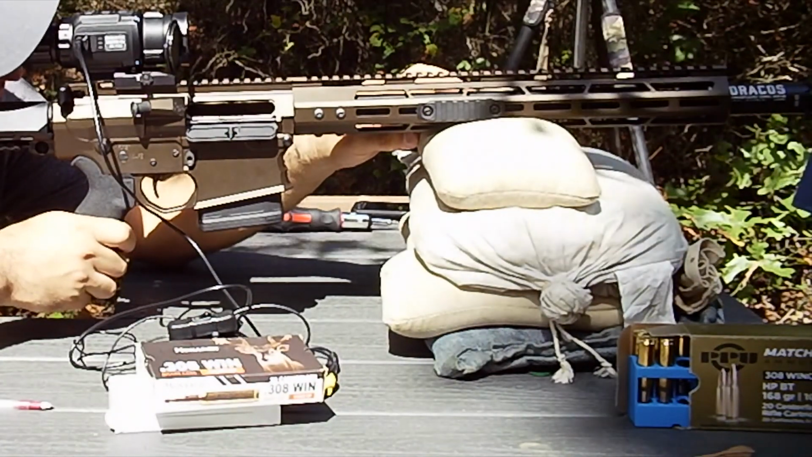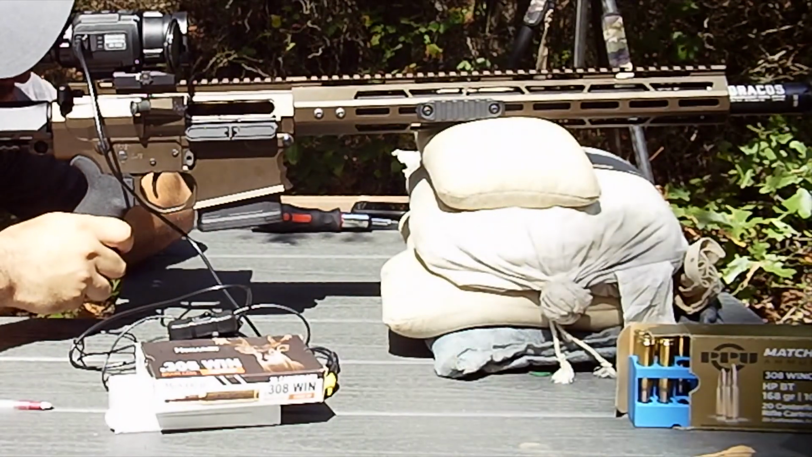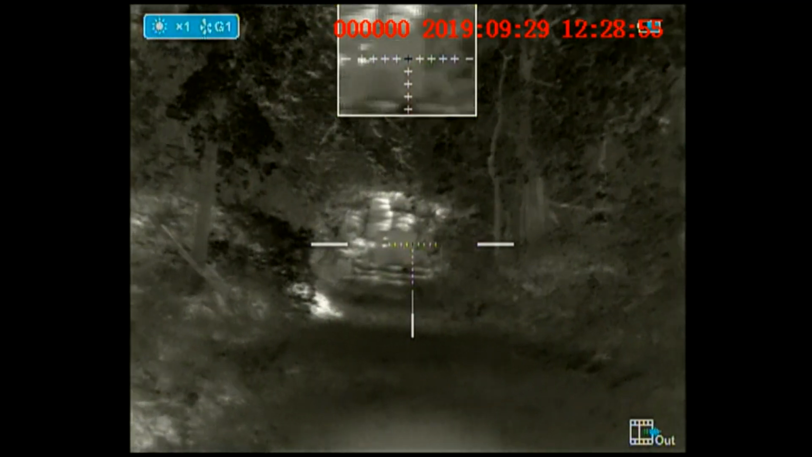I'll now cut the video over to the in-scope view. I'm going to try this reticle that has a T-bar with plus symbols. Alright, we'll try it on the softest contrast. Here we go.